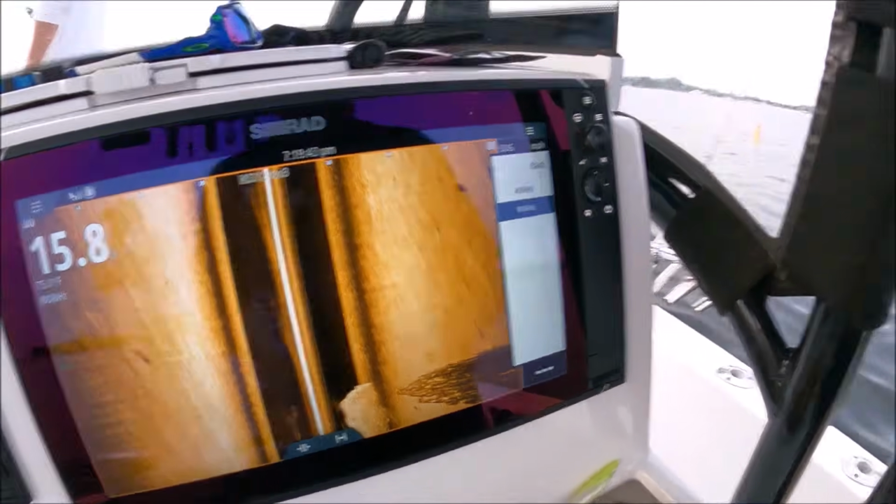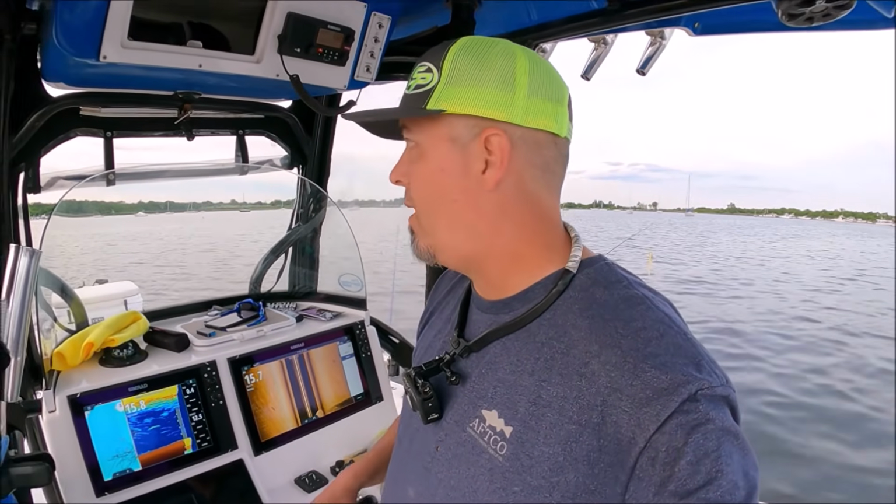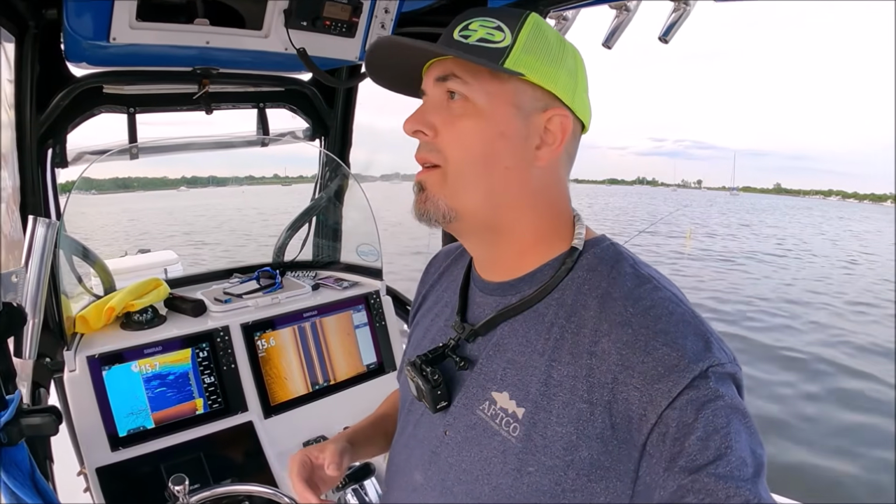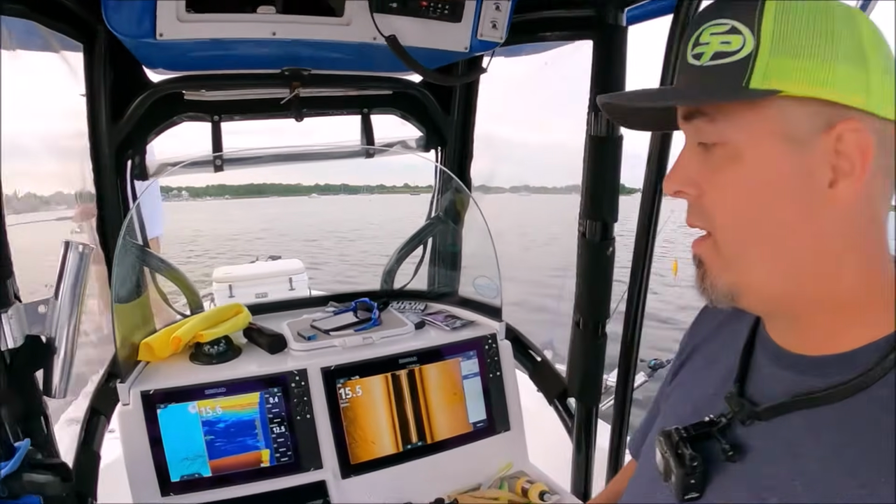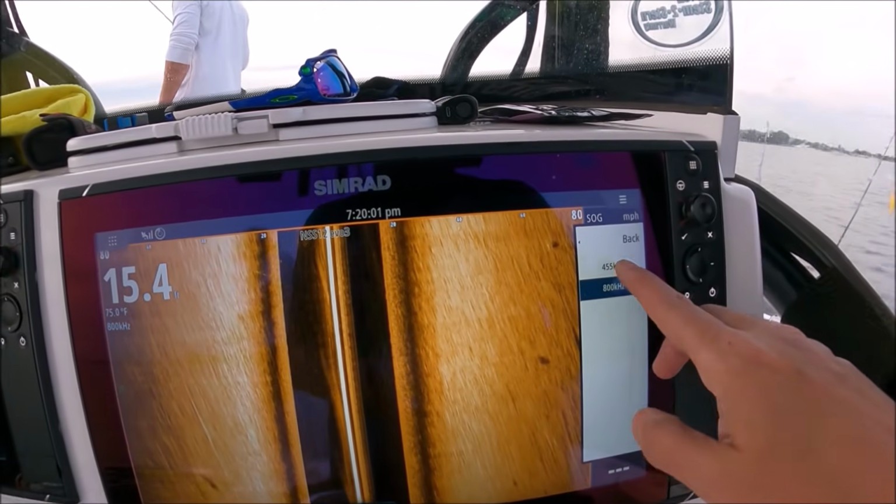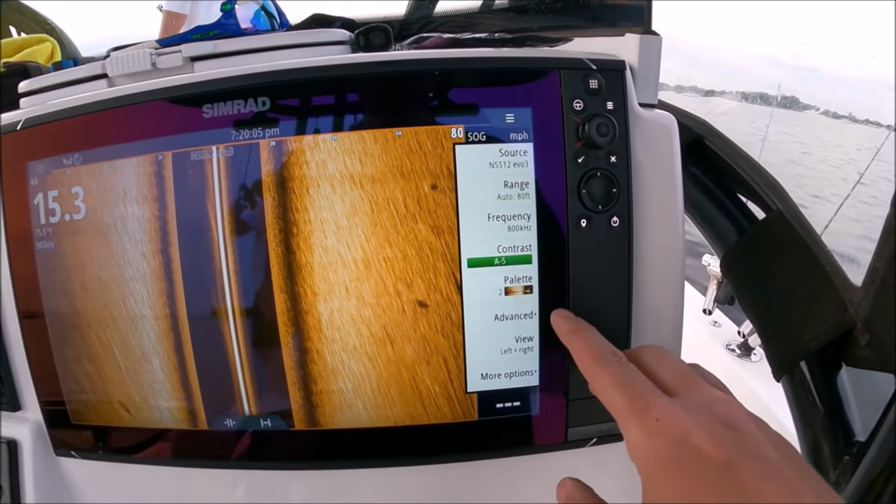Frequency depends on which transducer you have. If you have a side scan only transducer, or a total scan 3-in-1 transducer, you want to leave it in 455 most of the time. If you have an active imaging transducer, leave it in 800. Leave it in 800 for an active imaging 3-in-1 transducer.